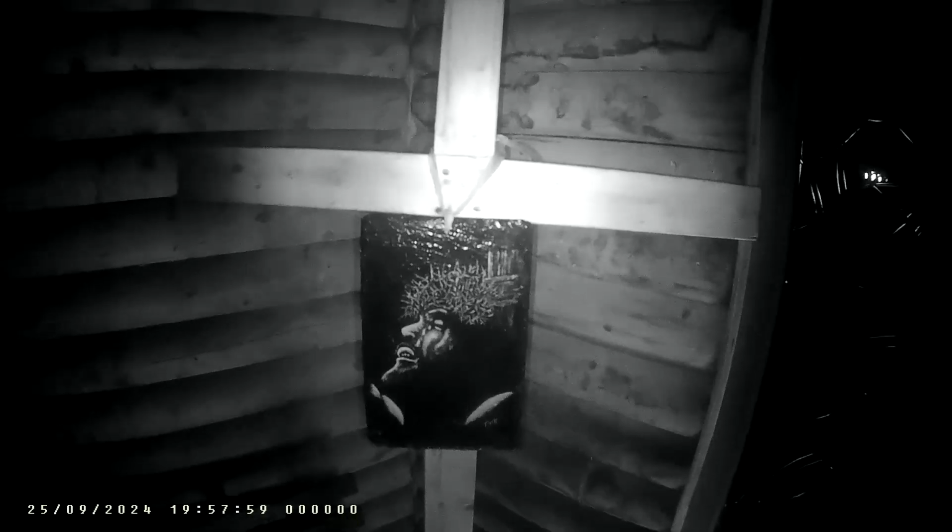That's a lovely piece of artwork. There you go. It's on a slate. Initials POK, and just white paint with a lacquer over it. You know? Quite a nice effect for just white paint.